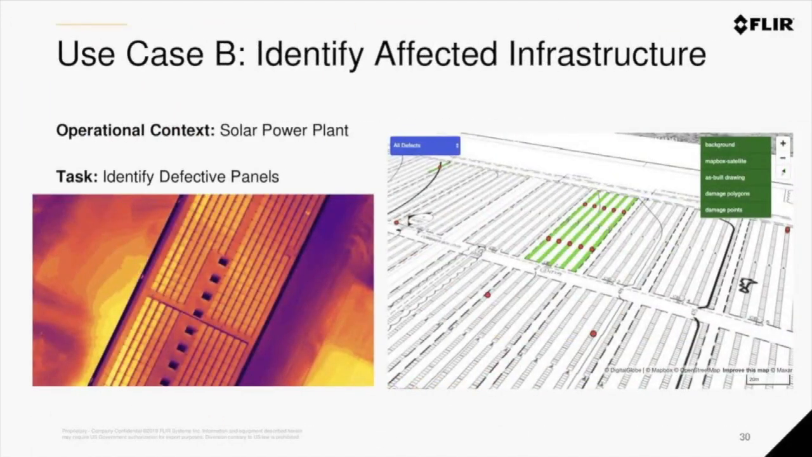Next up is a more sophisticated example. We can actually compute specific items that are affected by an anomaly. So imagine that the picture on the left is an overlay that is directly georeferenced over infrastructure schematics. It could be schematics, it could be vector data, it could be simply a PDF file that, as shown in this case, simply shows a layout of a solar power plant, as well as vector features of the individual panels that are affected.